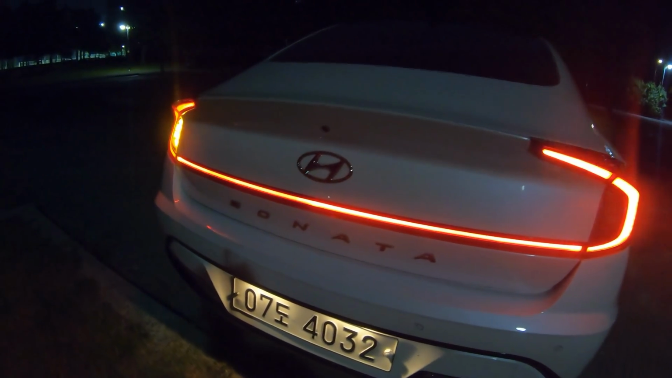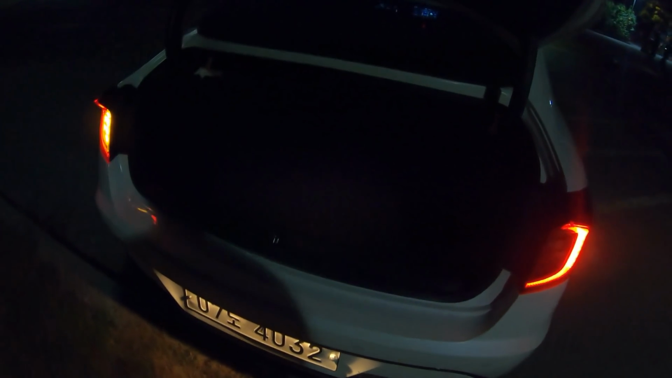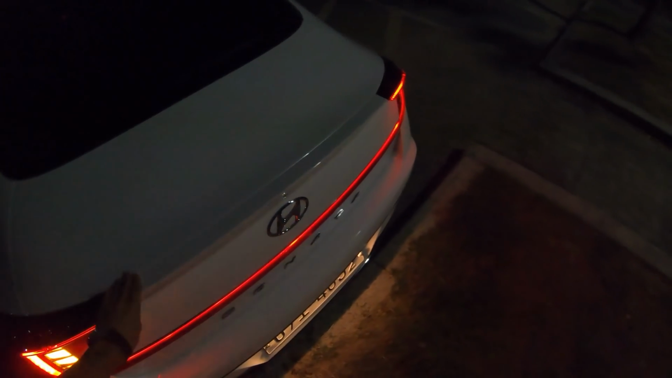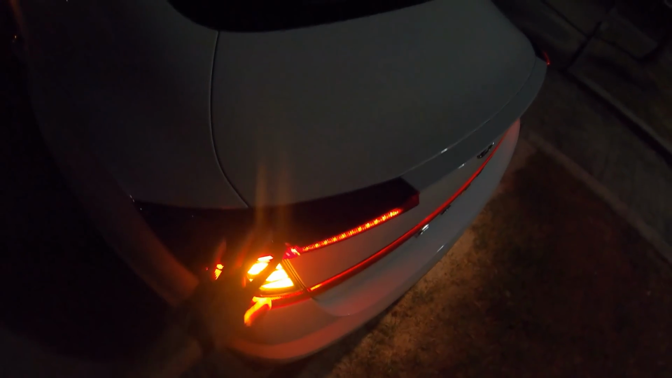So let me also show you the trunk. You actually have to press the trunk here, and the size seems to be pretty good, but it's at night. So if you want to see what it looks like, please refer to my day review. So no spare tire, just a fix-a-flat with some tools. But like I said, it will differ by countries. They will give you spare tires depending on the market. Okay, so it's got some spoilers on the back, fins on the top.